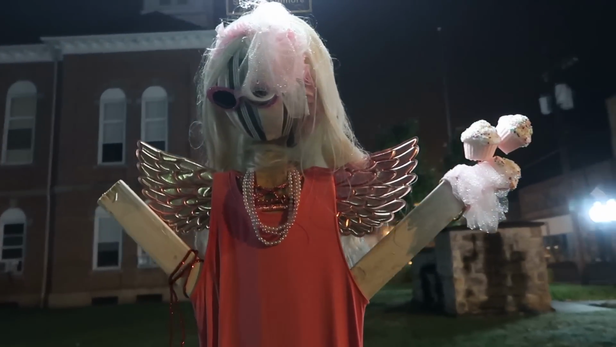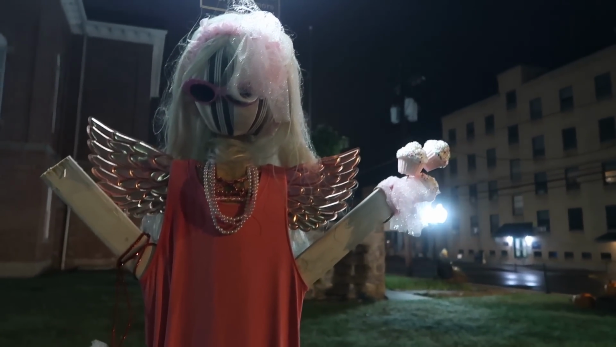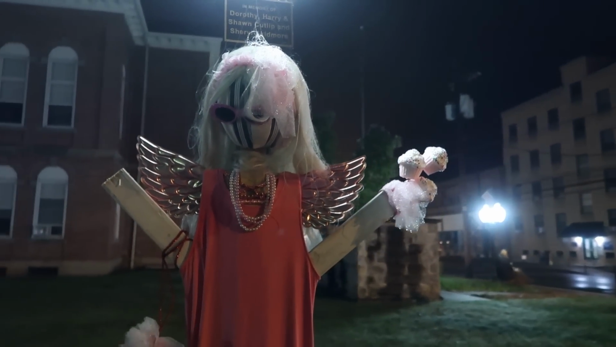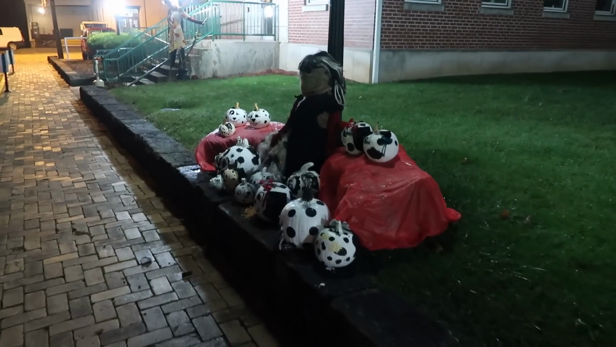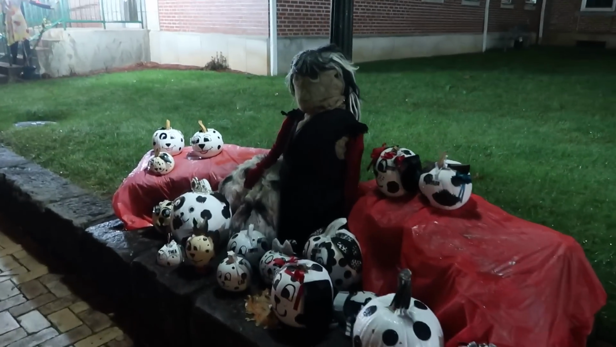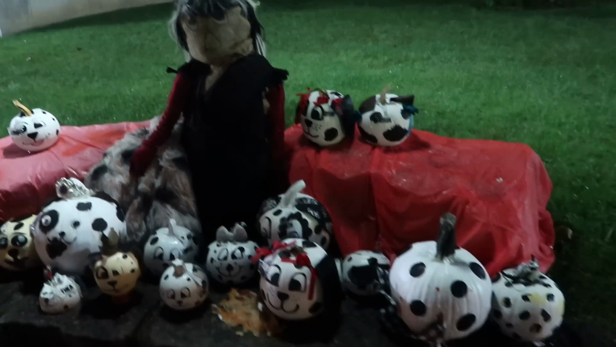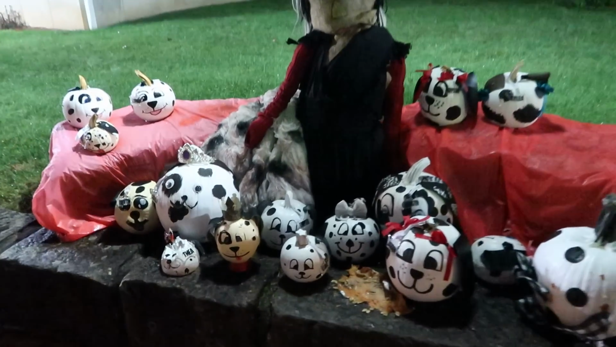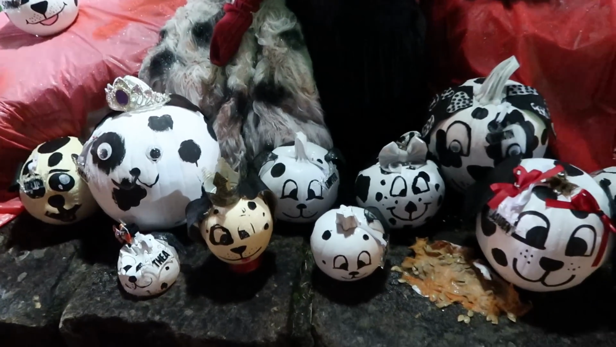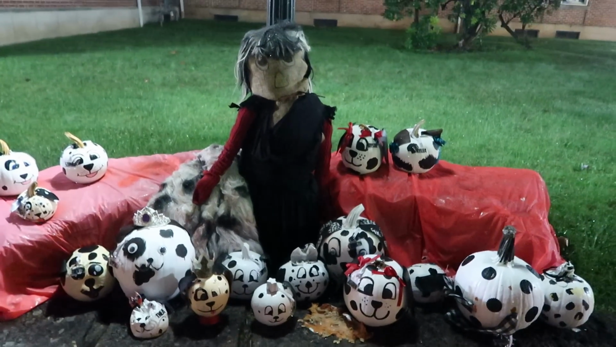I believe that was what you'd call a cupcake angel scarecrow. She's got the cupcakes right there. Oh, what's this one? Is that Cruella de Vil as a scarecrow with her 101 Dalmatian pumpkins? Oh no, she's gonna skin these pumpkins to make herself a coat.